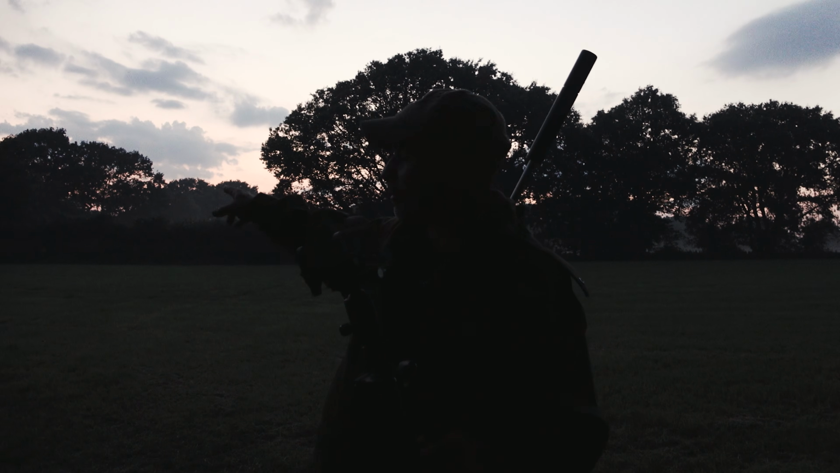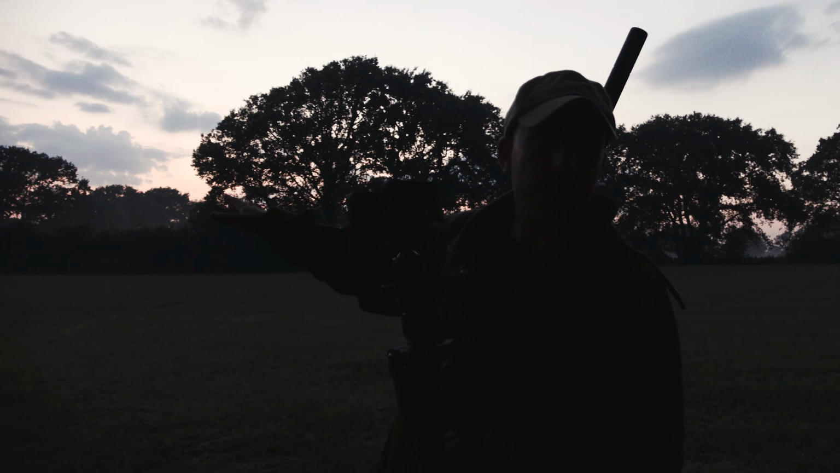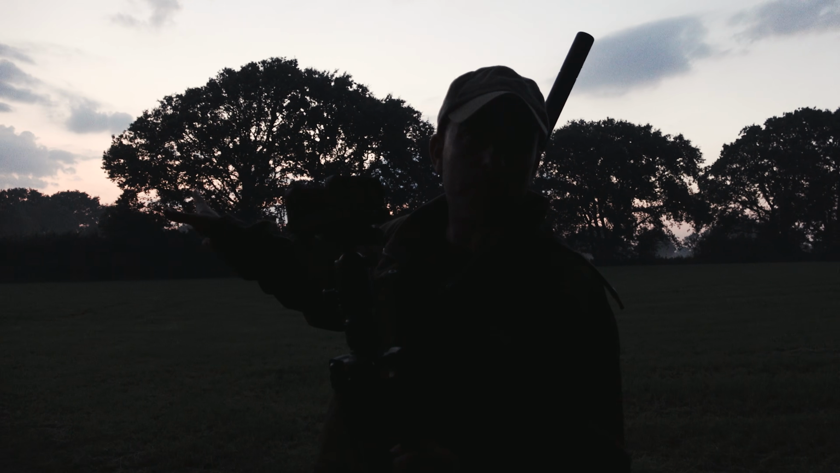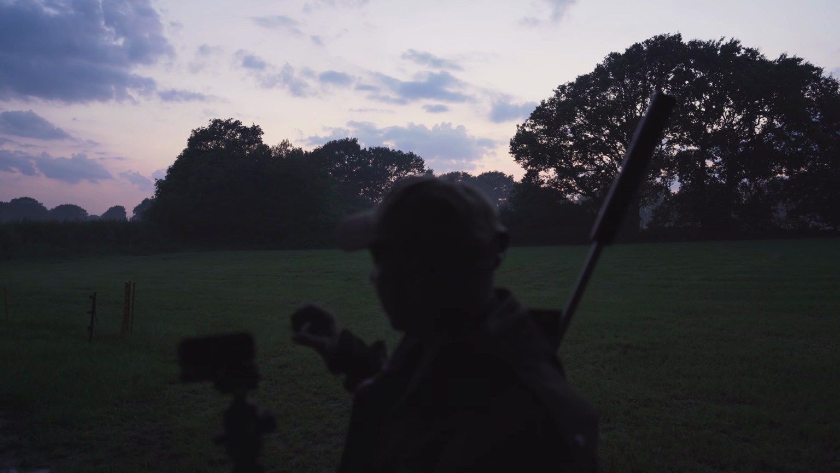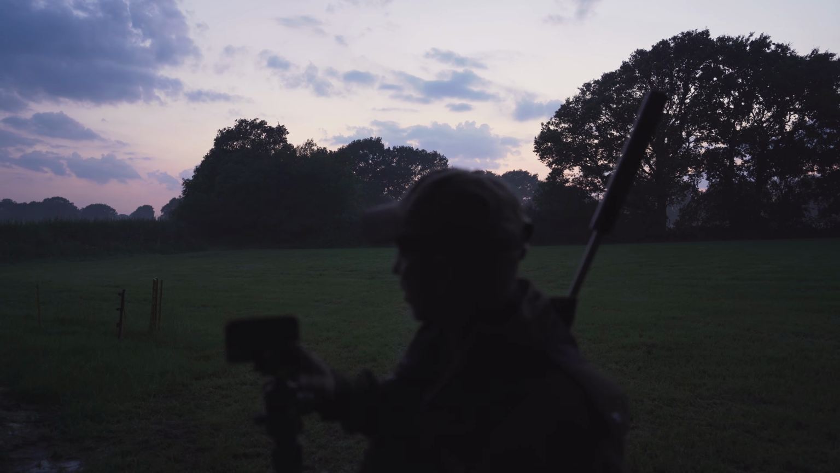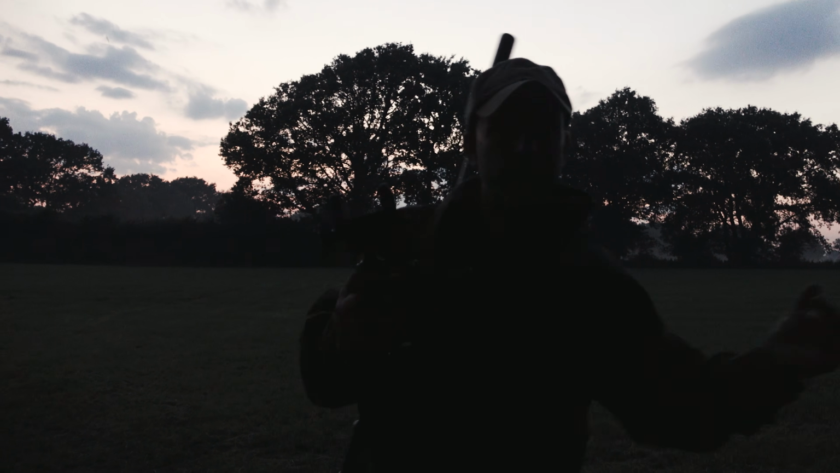Right, what we do is we head for that corner there. The reason being, if I'm standing in that corner, then I've got the trees behind me, which is going to help hide my silhouette. It'll be a little bit darker, so I'm not going to stand out too much. I'll stand there with the rifle on the sticks, and I'll put the cooler out in this field somewhere and see if we can pull something out.